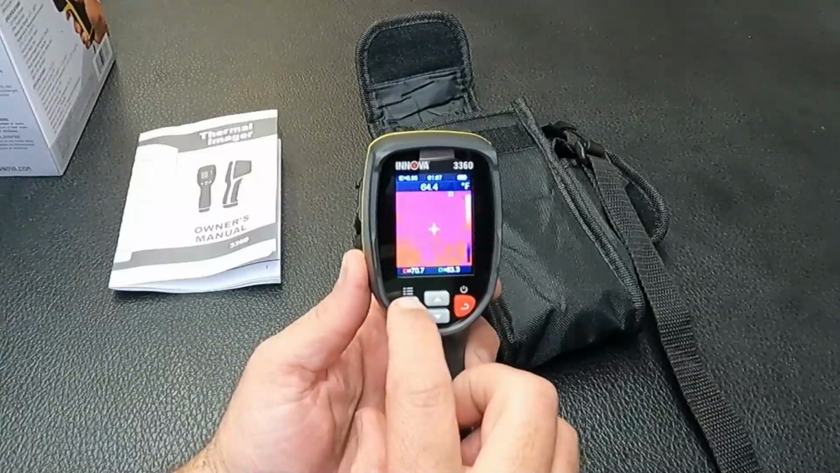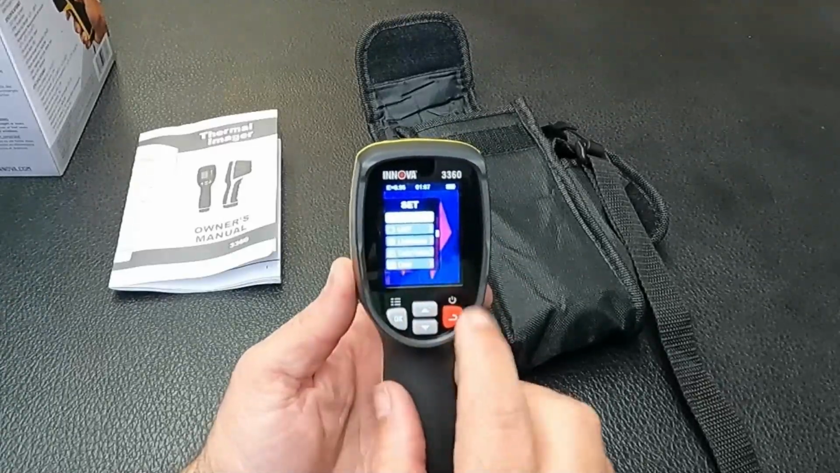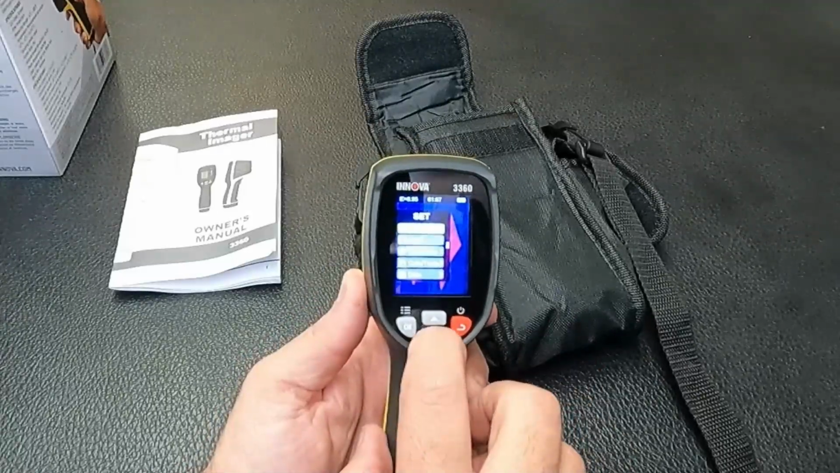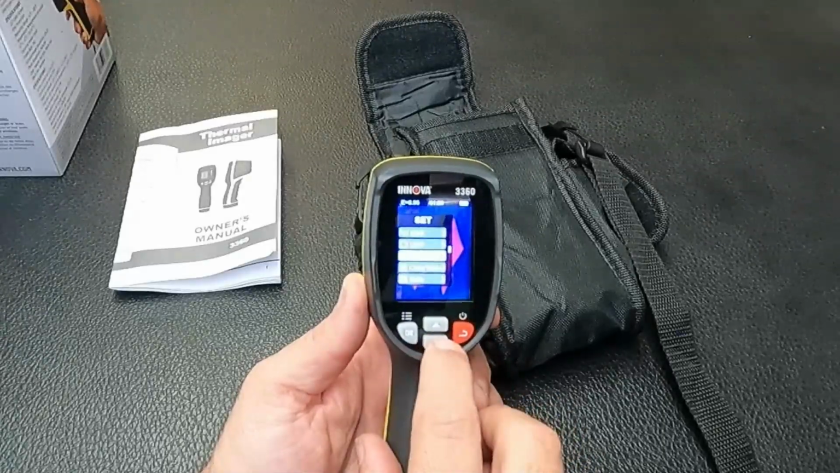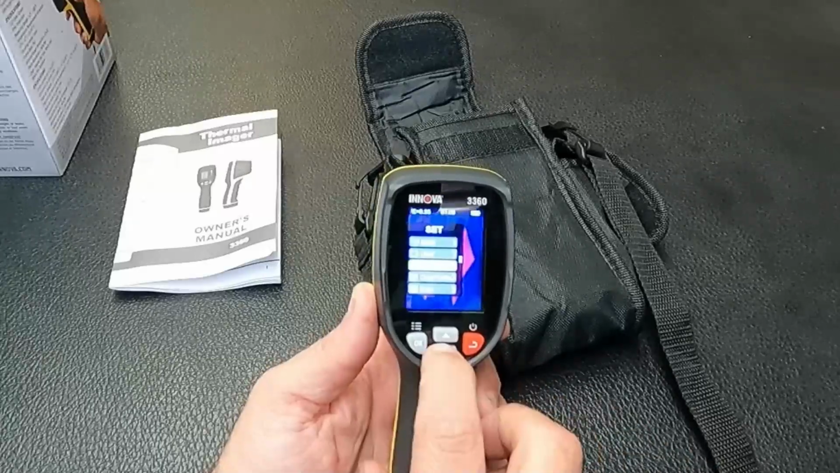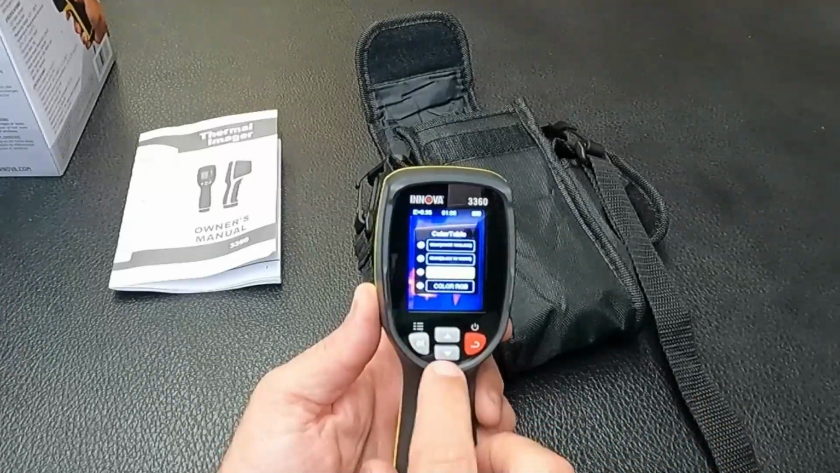Now the OK button here is how we get into the settings, and you can see right here it says EMS. You can adjust that. Right now it's at 0.95. I'm not going to change that. The unit, I already changed that to Fahrenheit, but it comes set on Celsius. And then limit value, right now it's open, but we can limit the range and the maximum temperature that it will pick up. Now the color table here, we have several different options.